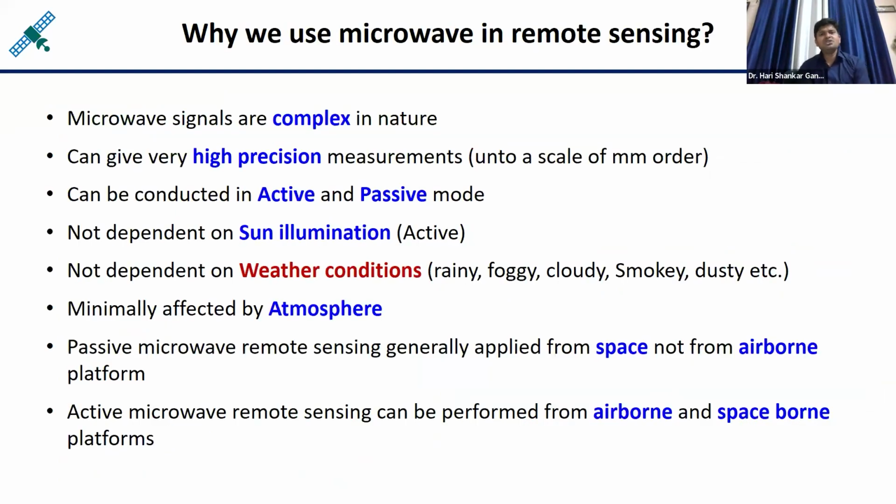Now, coming to why we use microwave in remote sensing, there are a number of advantages of microwave remote sensing over optical or thermal remote sensing. A few I have mentioned here. Microwave signals are complex in nature, because electromagnetic radiation has an electric field, a magnetic field, and a direction of propagation. But in remote sensing the magnetic field is not dominating, its magnitude is negligible. Only the electric field is dominating, so we analyze only the electric field vector.